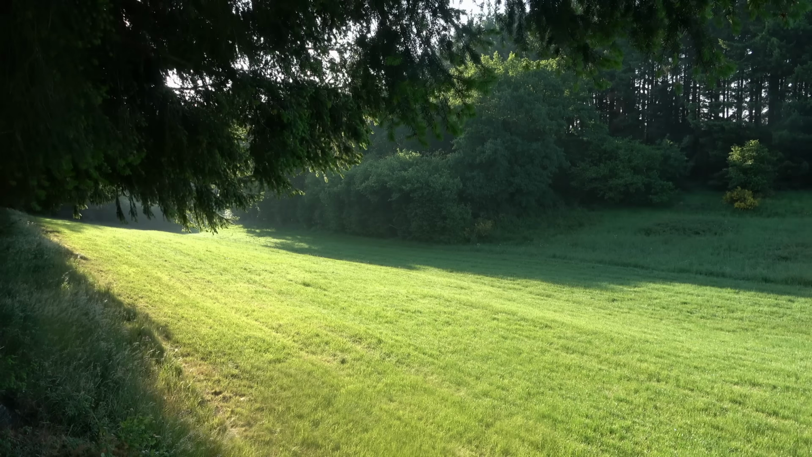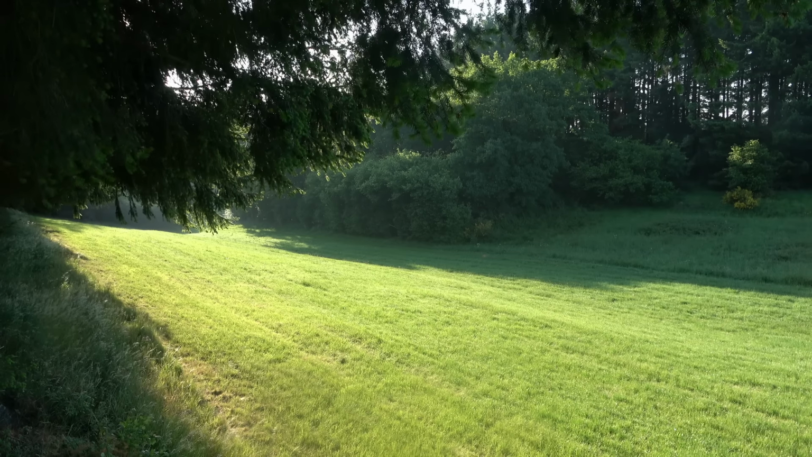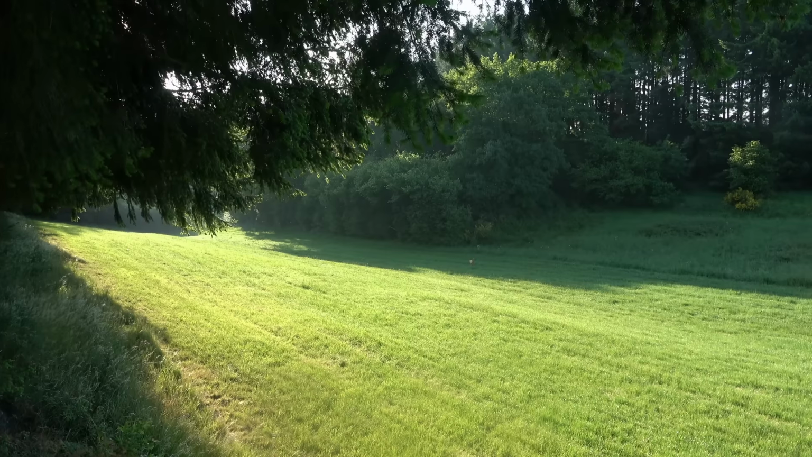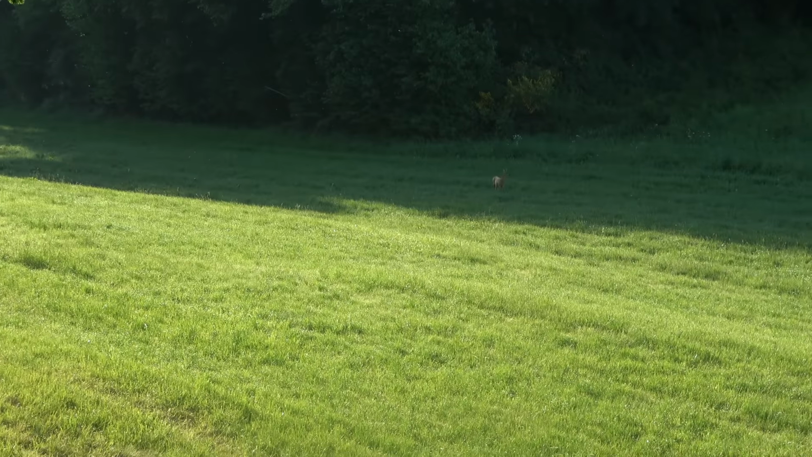I used the fawn call to see if a yearling deer would respond, but only this doe appeared. I quickly stopped calling to avoid stressing the roe deer, as it might think there is a fawn nearby and get anxious.